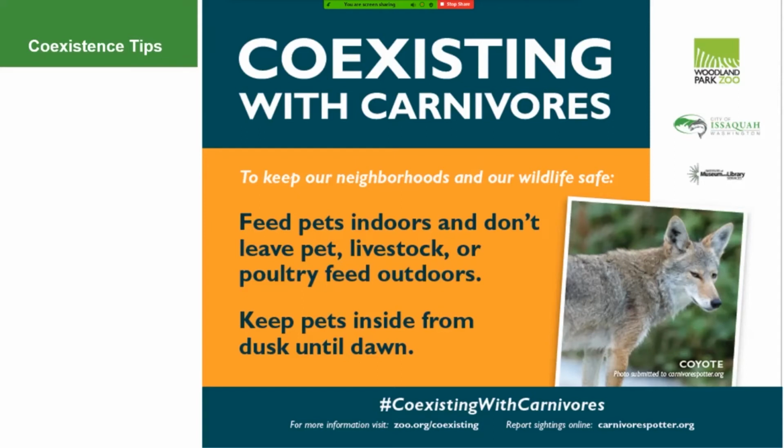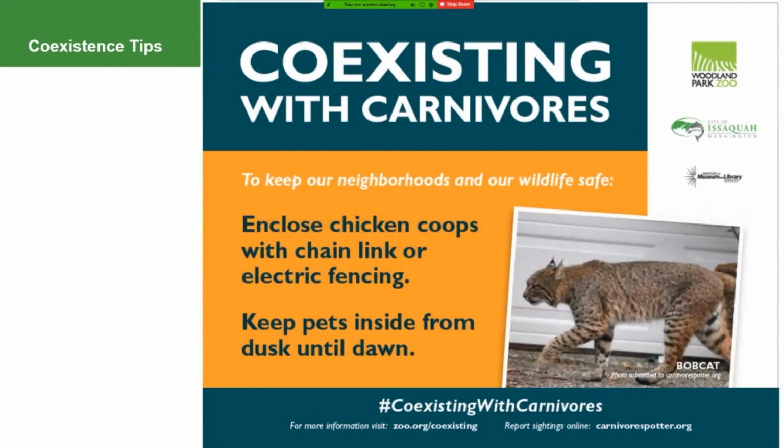And then next one, out in Issaquah they have a lot of bobcats. There's a huge number of bobcat observations that we've been getting through Carnivore Spotter, which has been really interesting. And so one of the yard signs they created was about bobcats, but I think one of the points here about using electric fencing or chain link around chicken coops can be helpful with any types of carnivores.